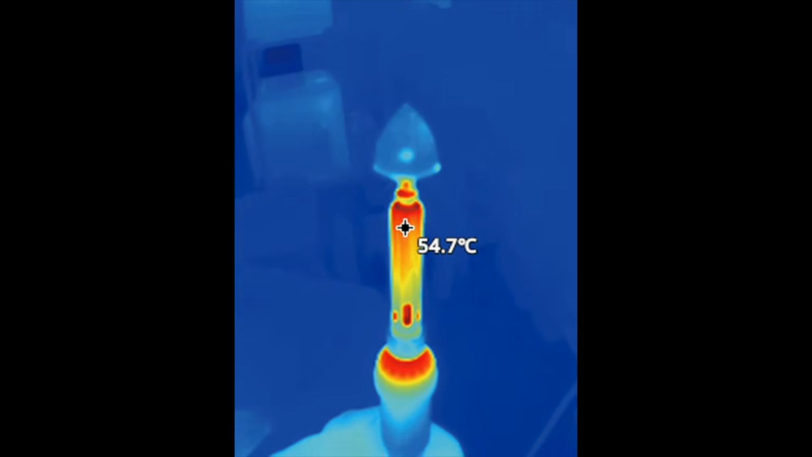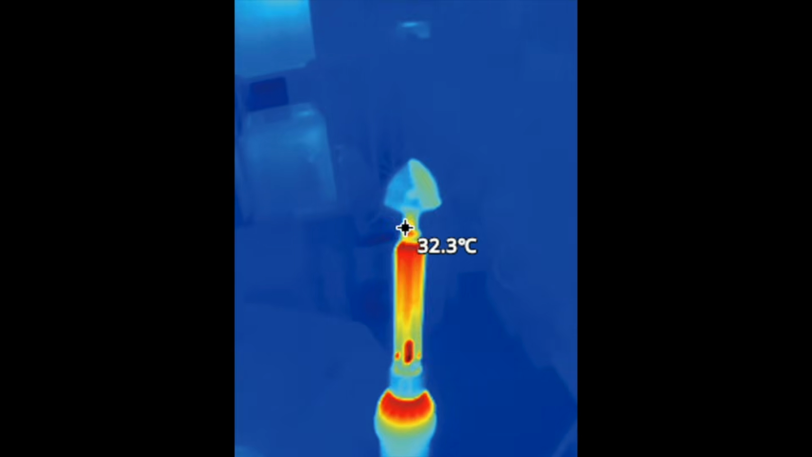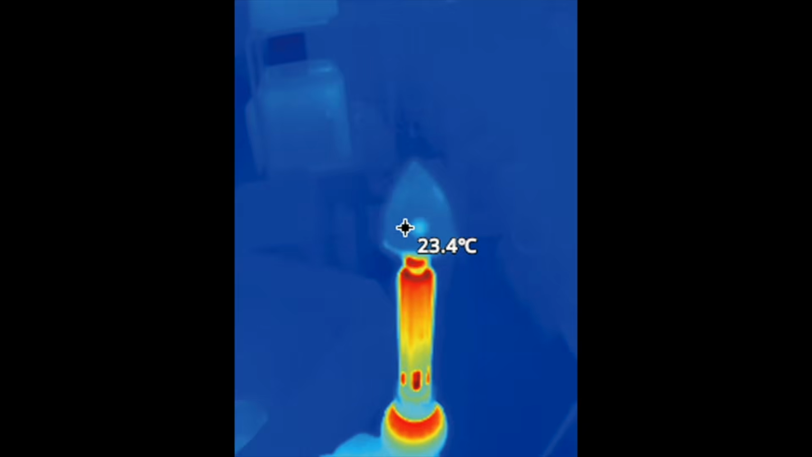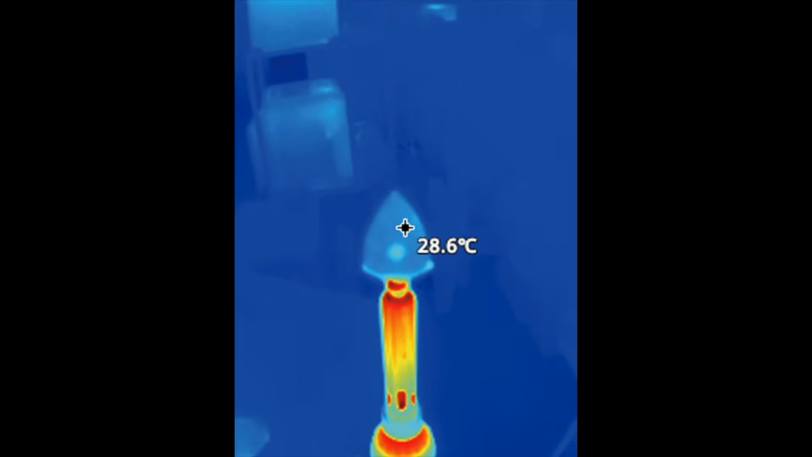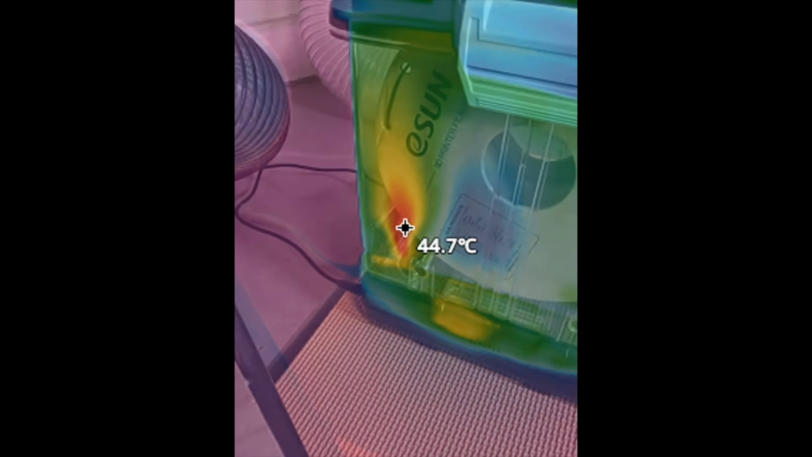And I realized by using the thermal image camera, I can actually see when it's reached full temperature, because it will feel hot sometimes back by your fingers and hand. But you can see here that the iron part up at the tip was nowhere near as hot as it should be yet.